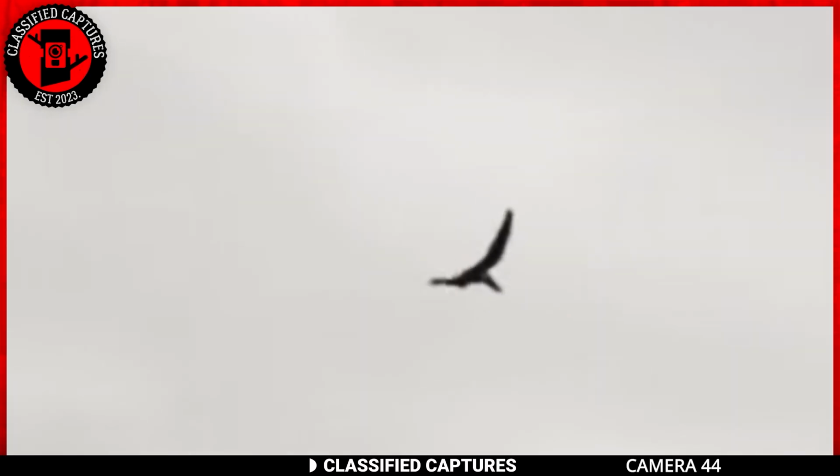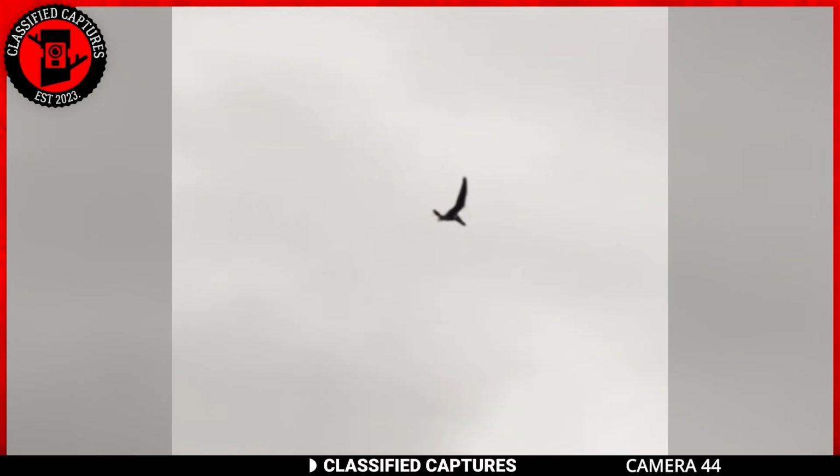Here we have another footage of a dinosaur that was captured in the sky. The flying creature looks nothing like a bird. Just look at its webbed wings and long beak. And just the sheer size of it alone from that distance is enough proof that this is no ordinary bird.